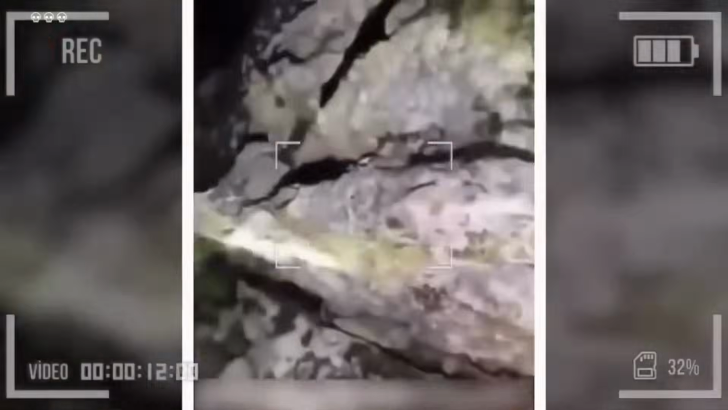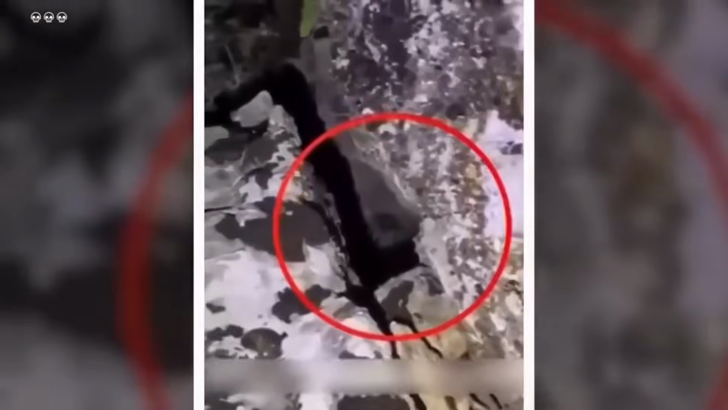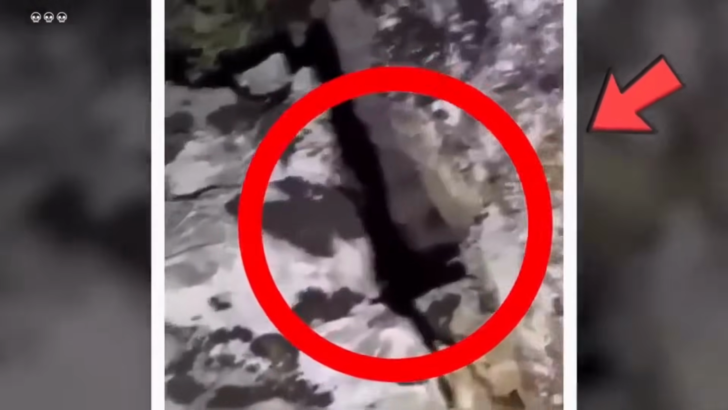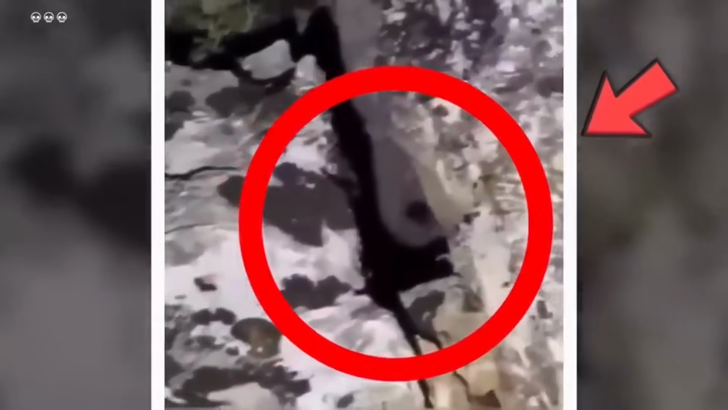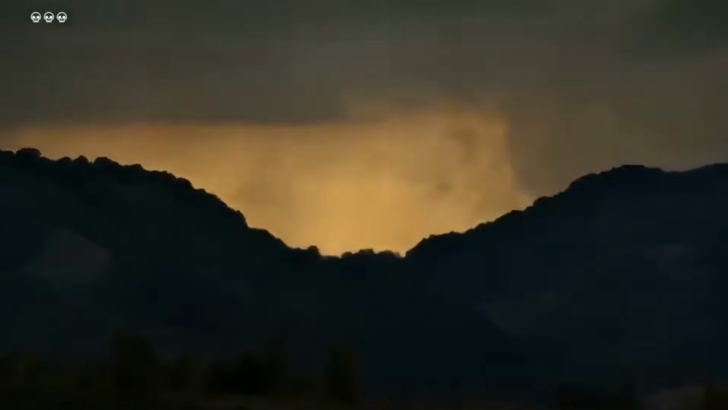Silently it observed the man, its gaze fixated, unwavering, as if aware of his presence, instilling a sense of foreboding in the man. What could this mysterious, otherworldly being be doing here? Questions swirled in the man's mind as he continued to capture this uncanny encounter on camera, a disturbing enigma in the heart of the desolate mountainous darkness.